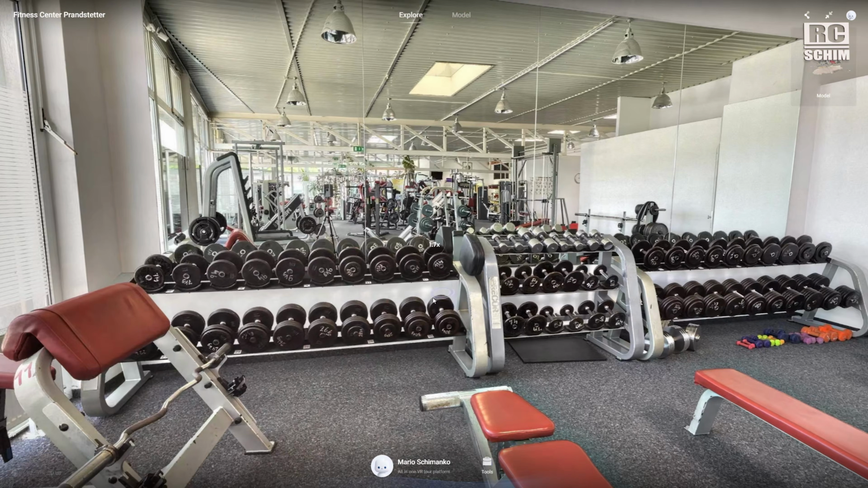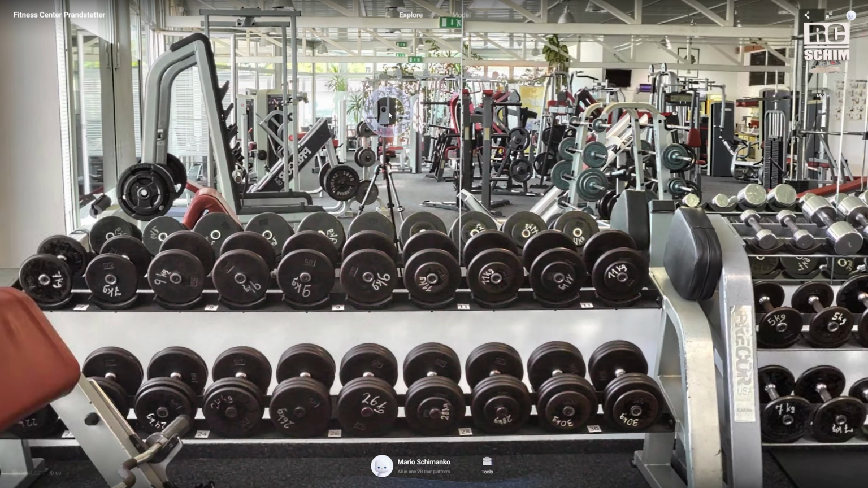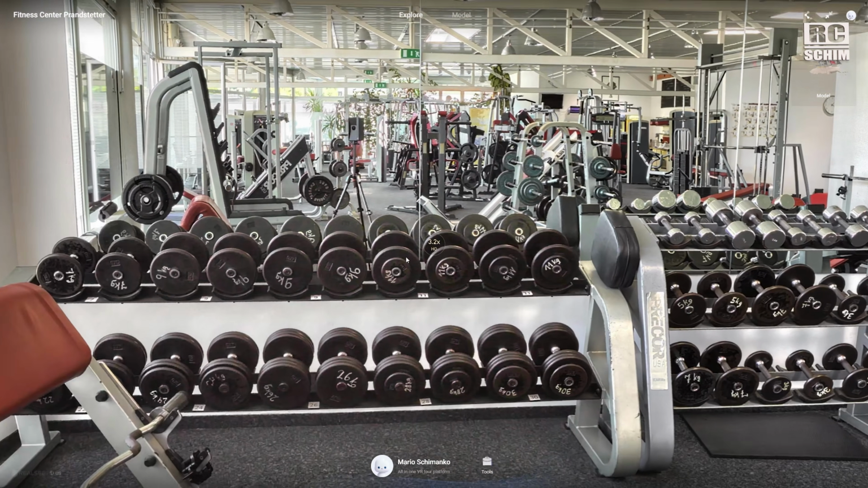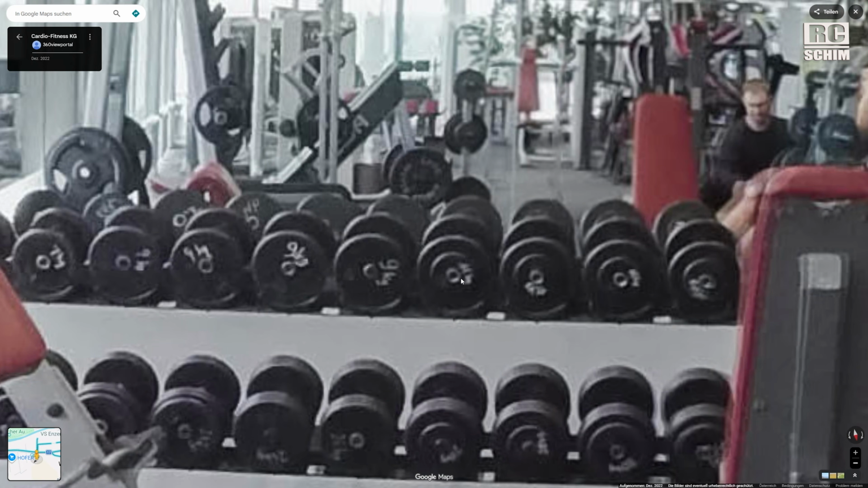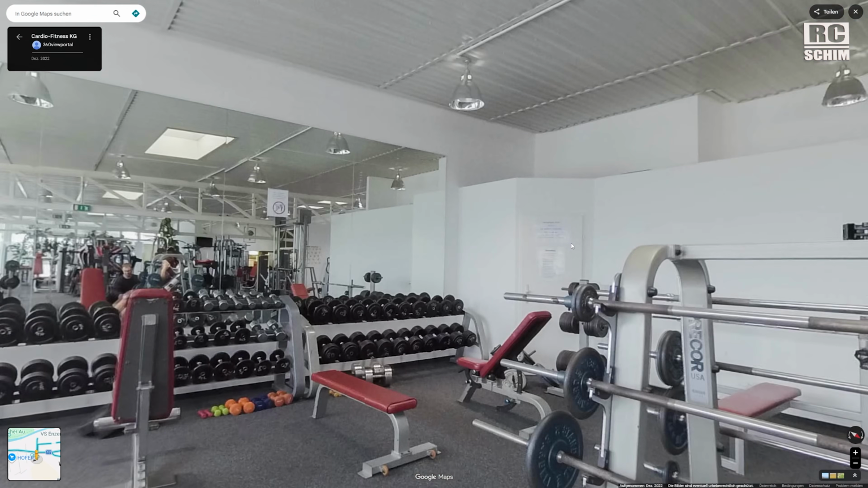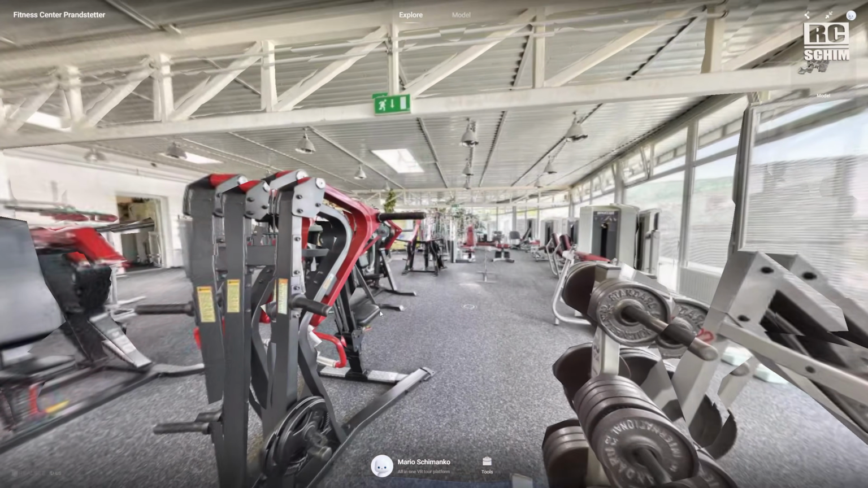It's amazing. Look how much I can zoom in. Yeah, here you see the Galois. You shouldn't see me because I was always hiding. You can read the kilograms. Here you just can estimate them. Ja, Trainingsräume dürfen nur mit sauberen Turnschuhen betreten werden. This is maybe a little bit further away, but yeah. This is a really good representation of this fitness center.